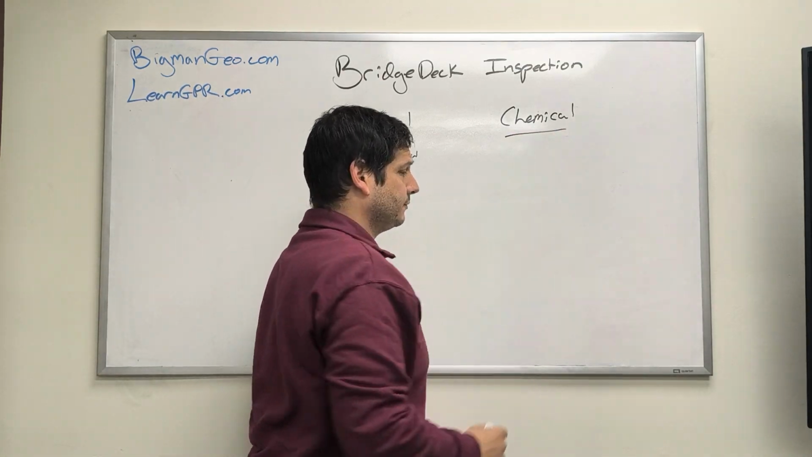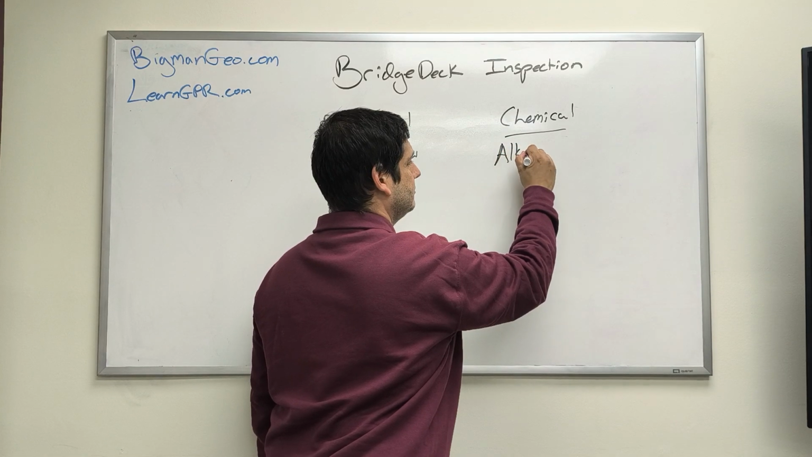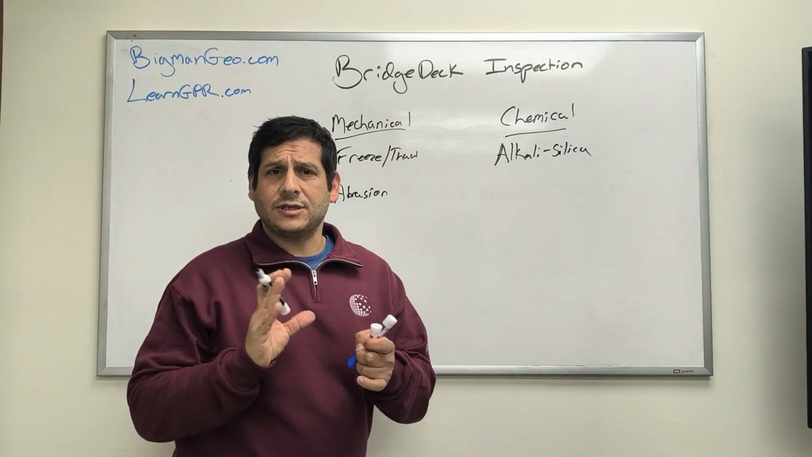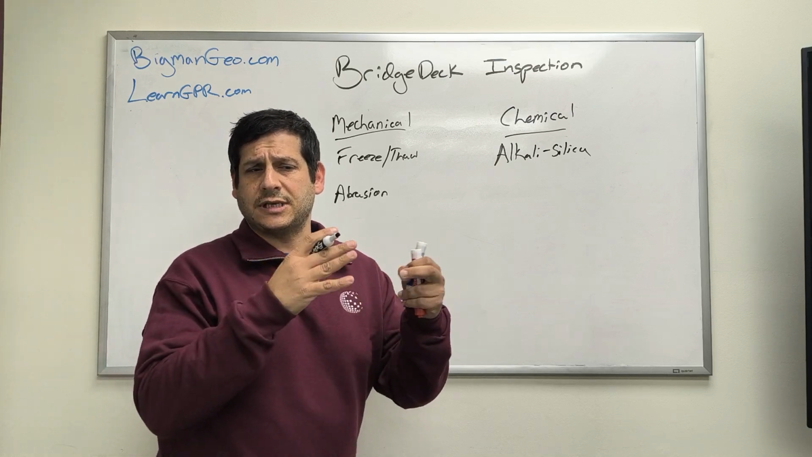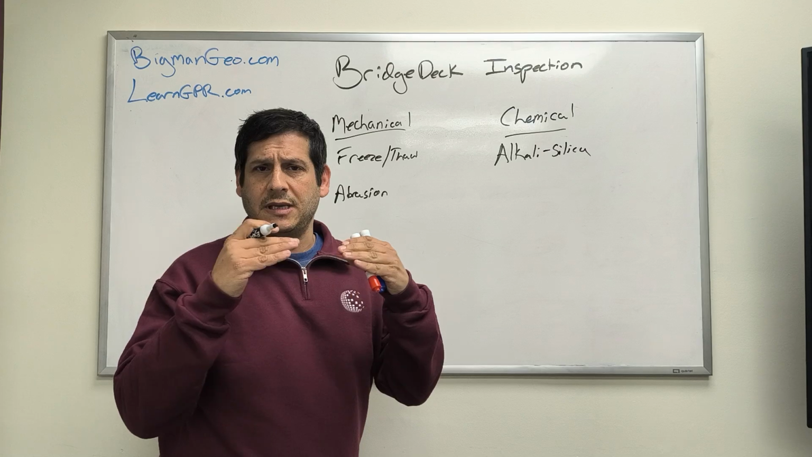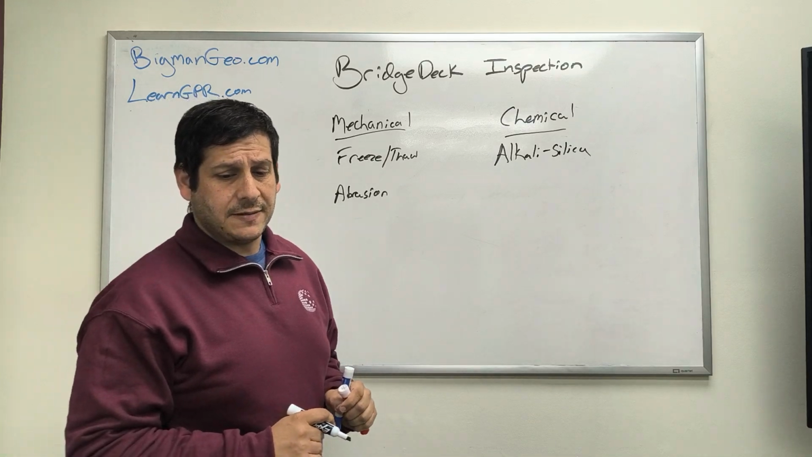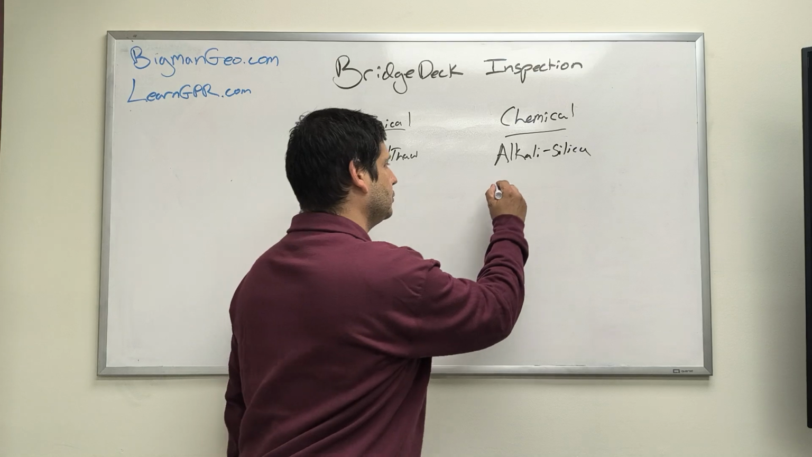Chemical problems include alkali silica issues. This is a chemical reaction that creates cracking at the surface. It almost looks like a braid of rivers, if you've seen that. And sometimes there'll even be an ooze, like a gel that oozes out of those cracks. This is a pretty common problem. And then finally, and the focus of the video today, is corrosion.